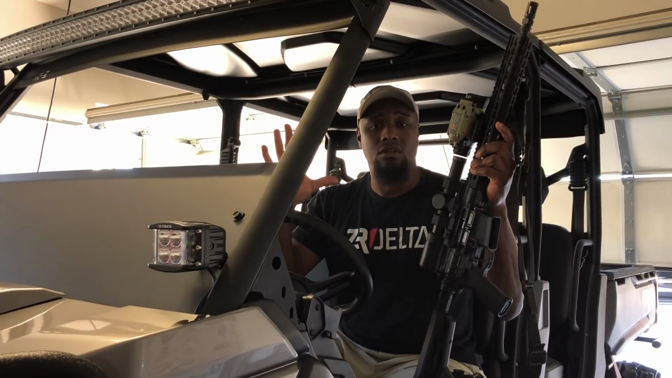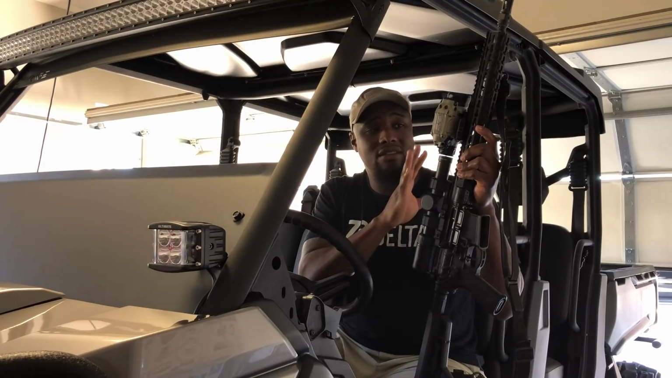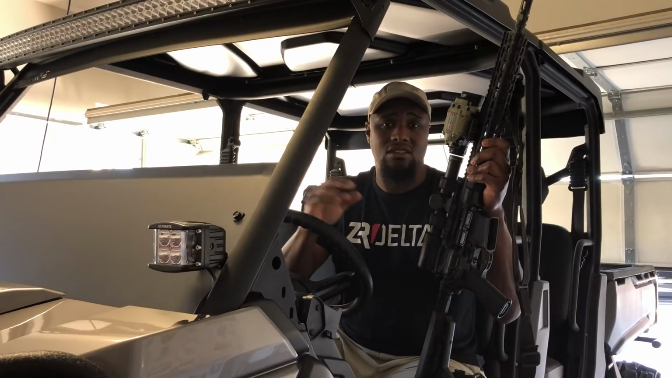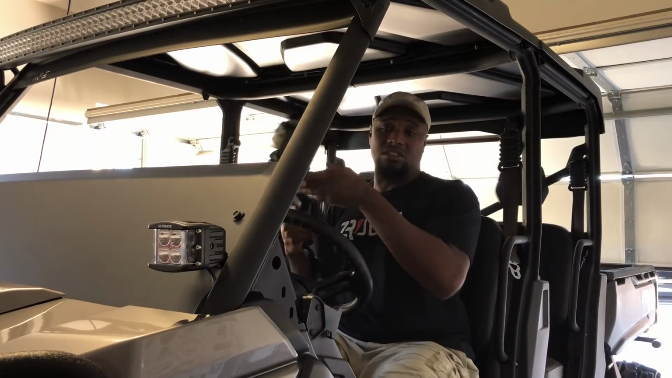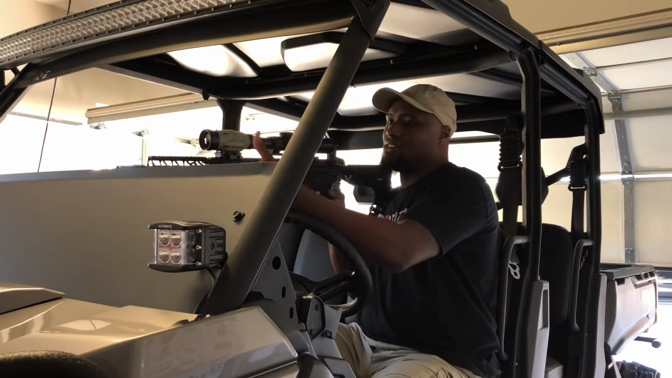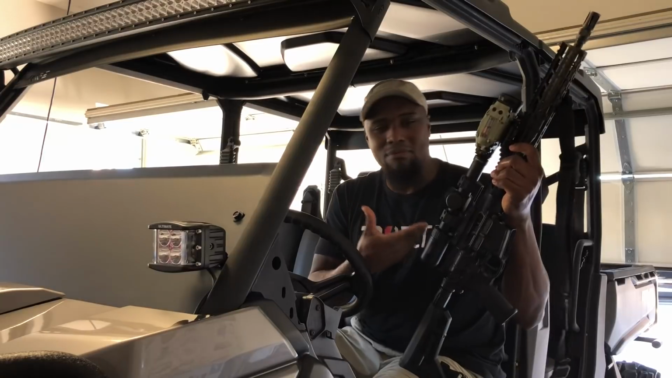We're good to go. That's the main reason why I like to run clip-ons, and it's very, very useful to be able to just pop them off and scan. So you can't drive around. Let's just say you're running thermal only. You know, you driving around. I mean, it's hard to just be able to scan with a weapon-mounted thermal.